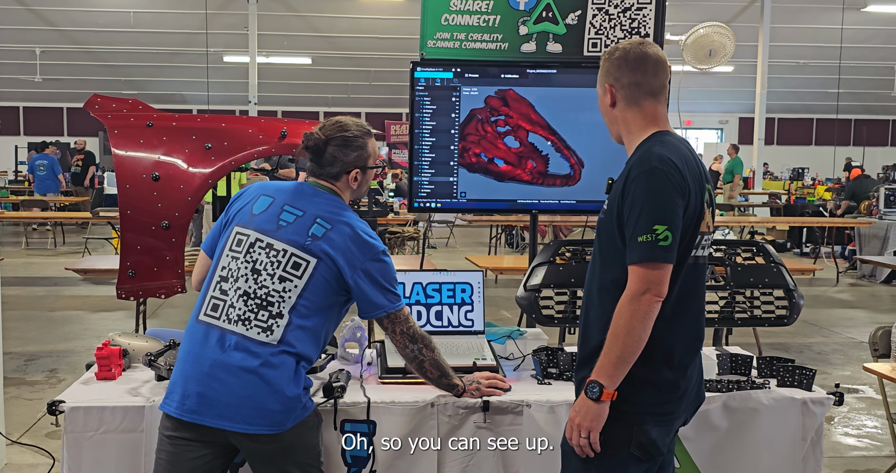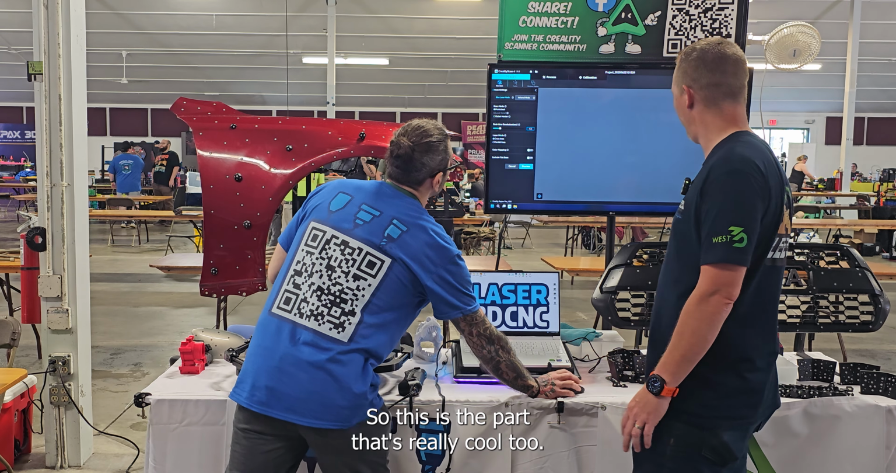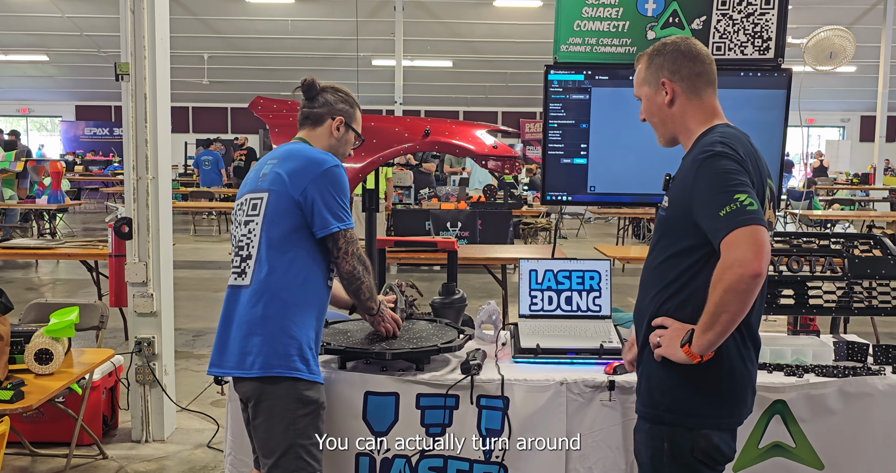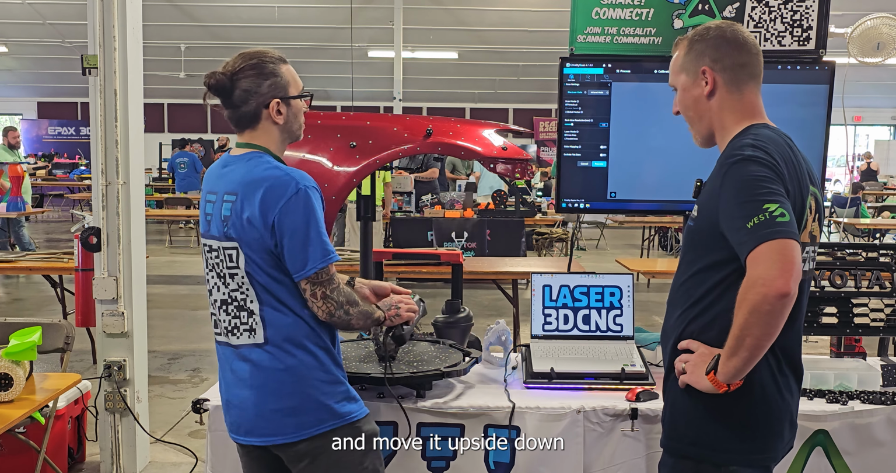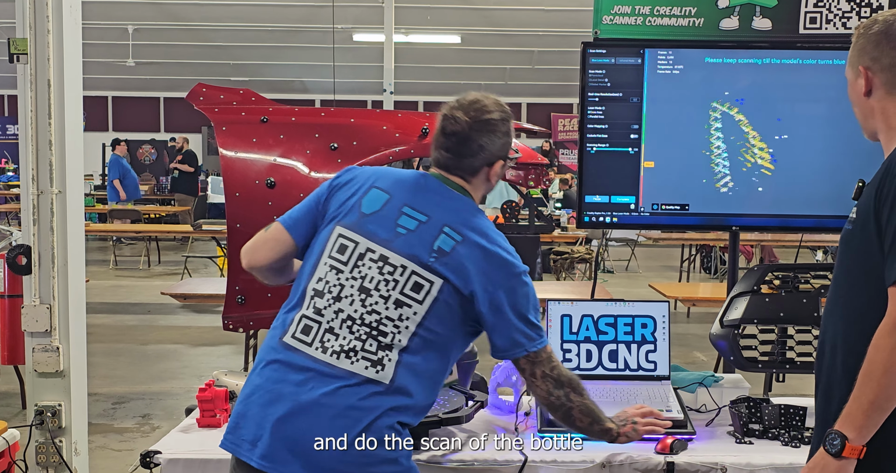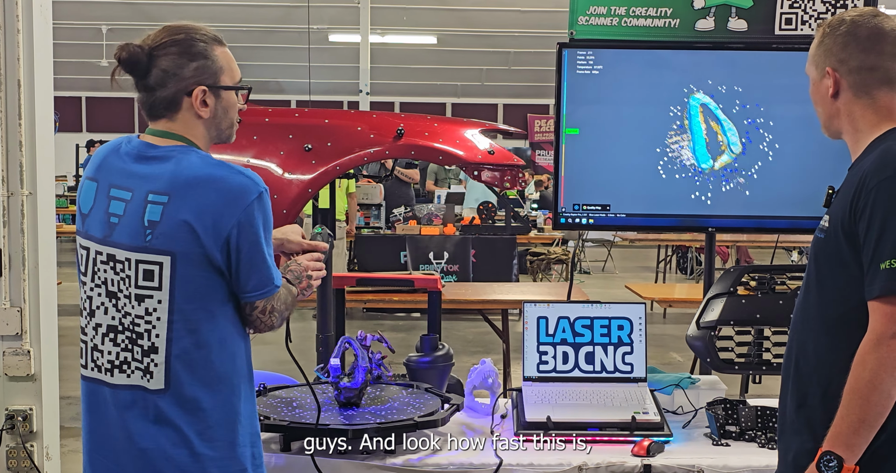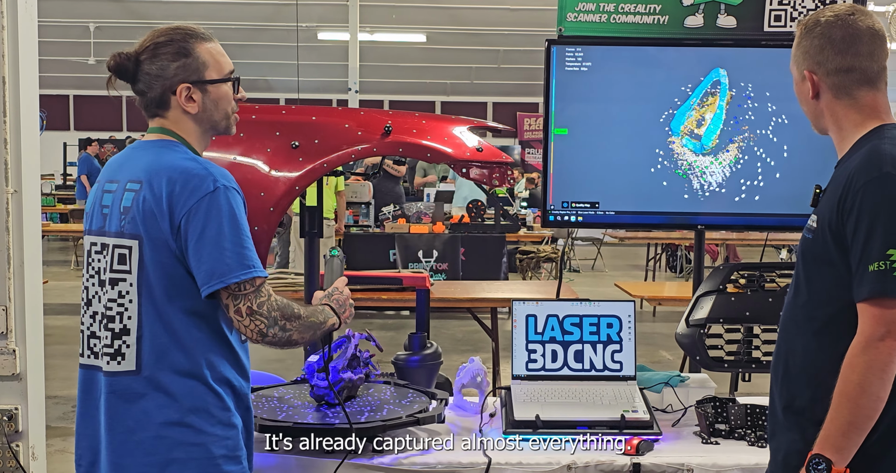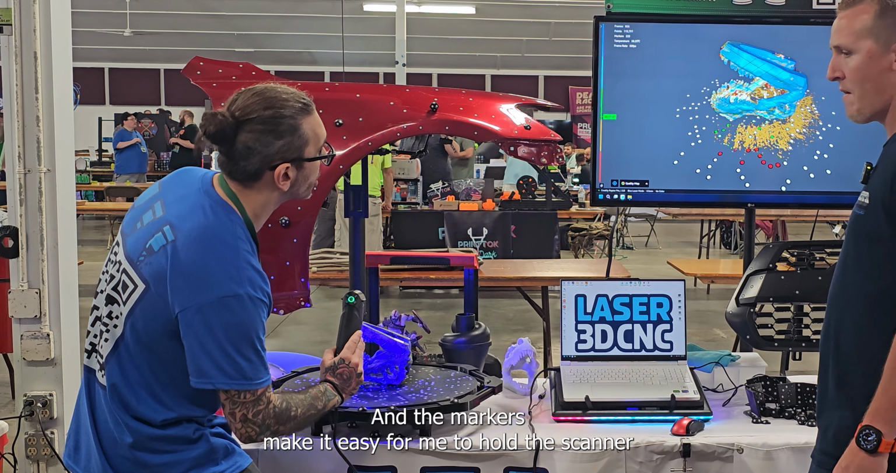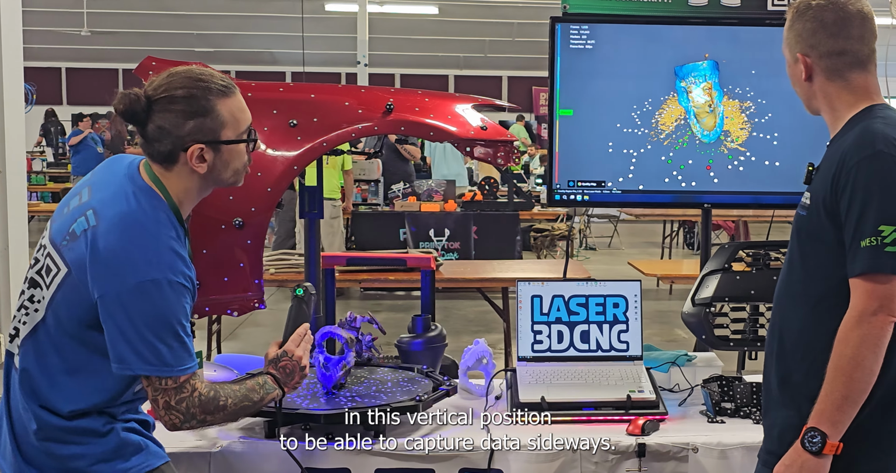Oh. So you can see here, this is the part that's really cool too. The software is neat. You can actually turn it around and move it upside down and do the scan of the bottom. Gosh, look how fast this is. Like 3 seconds, it's already captured almost everything. And the markers make it easy for me to hold the scanner in this vertical position to be able to